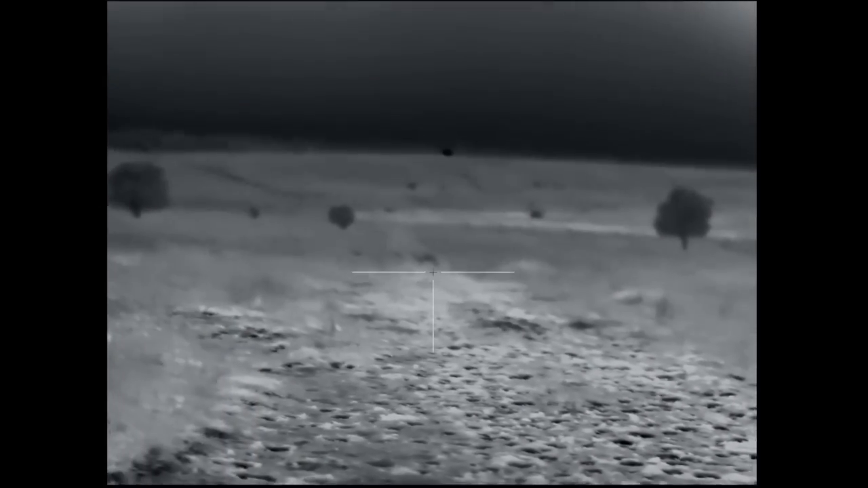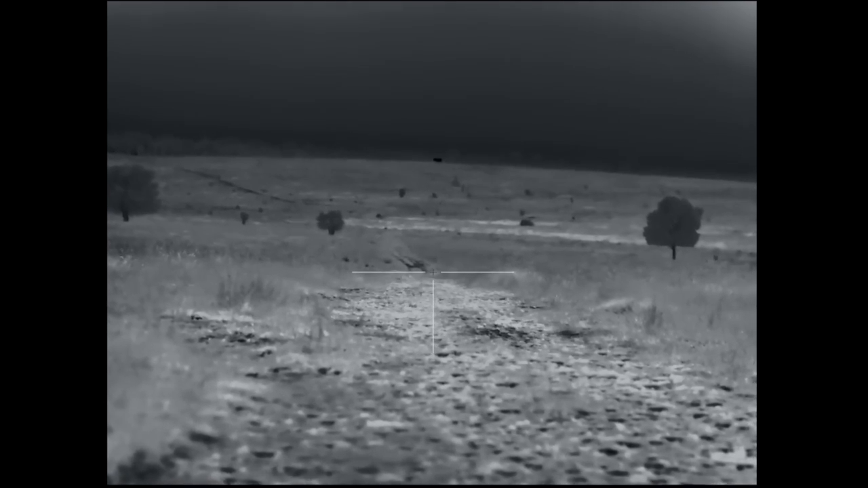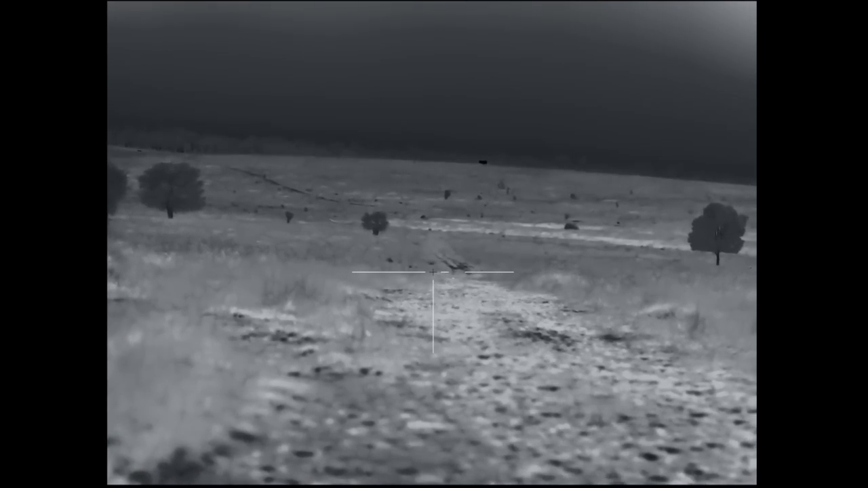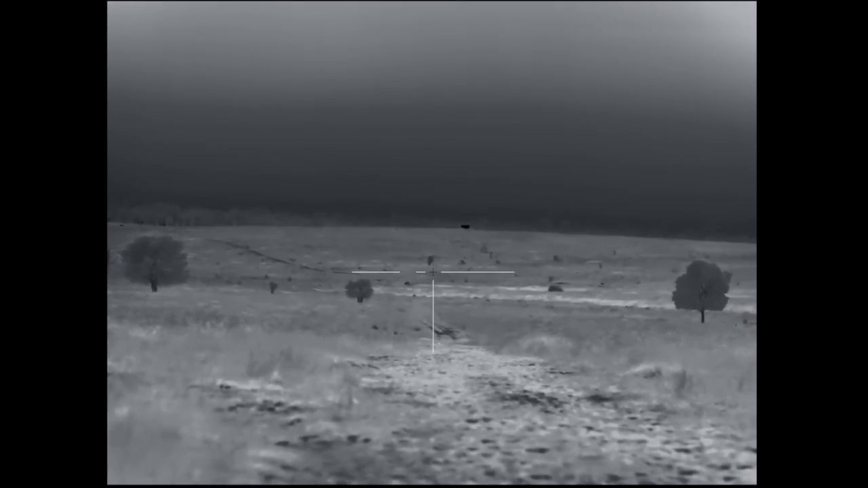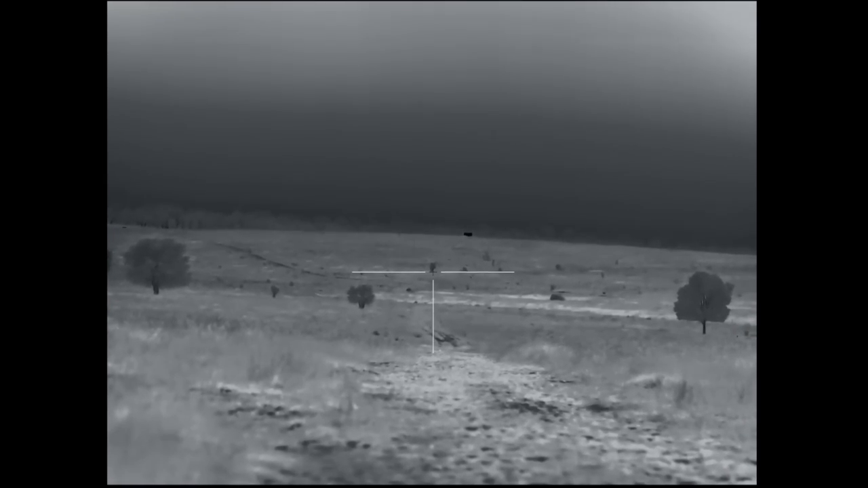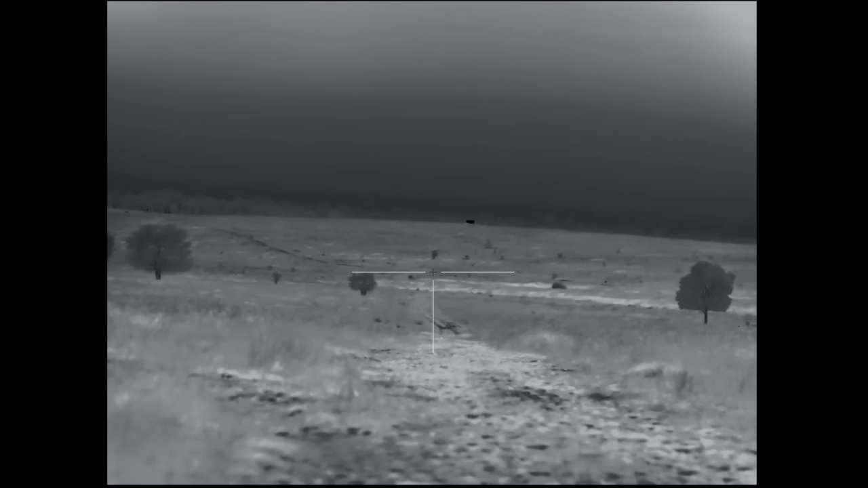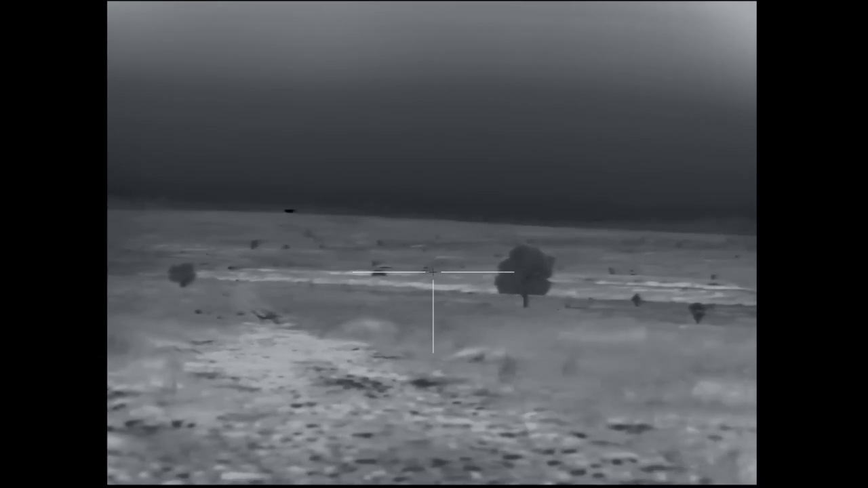You can make out his tail pretty clearly. There was a rabbit up here before on a track, but he's just run into the long grass. Just over here looking round. I've got my camera on that tree there. Doesn't look like there's anything up there.